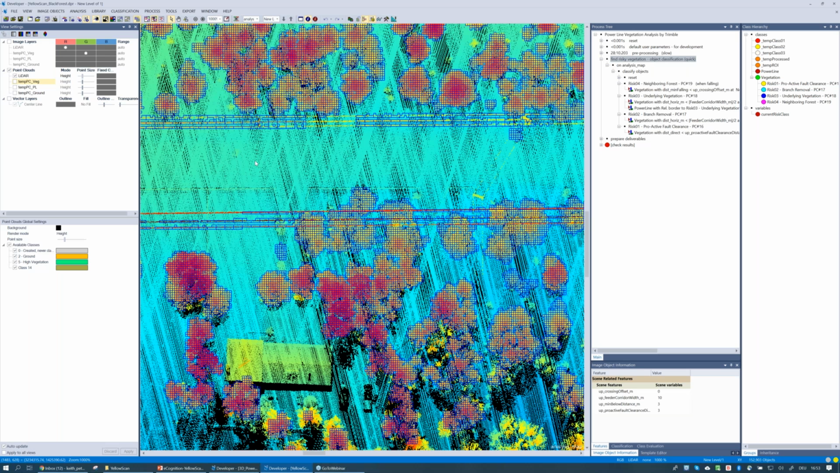And I mentioned before in that diagram, we are looking at a class description that corresponds to those various parameters that have been defined by industry. You can see now in my image object information that I have these parameters set here.